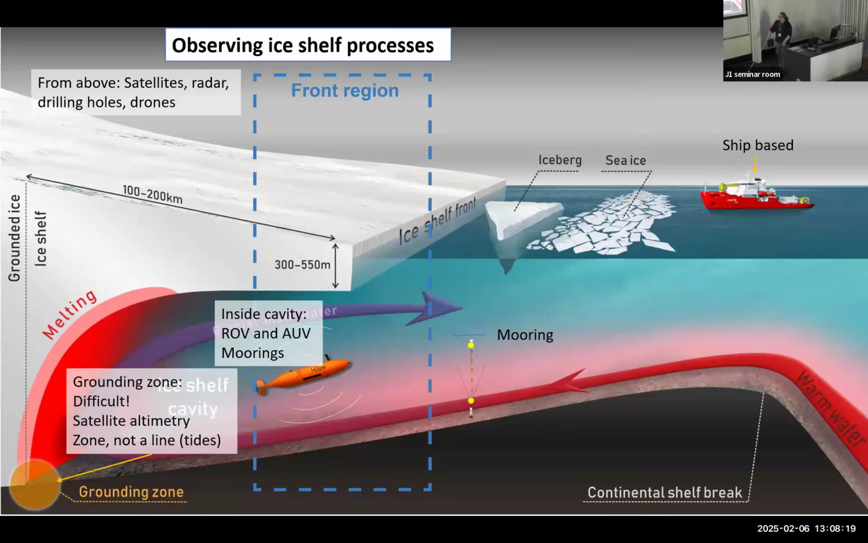The problem is that we have some data out here. You can access that with ships and you can put moorings in the ocean, but it's very much like a black box inside the cavity. We can measure what goes in and what goes out, but it's really tricky to get data from inside it.